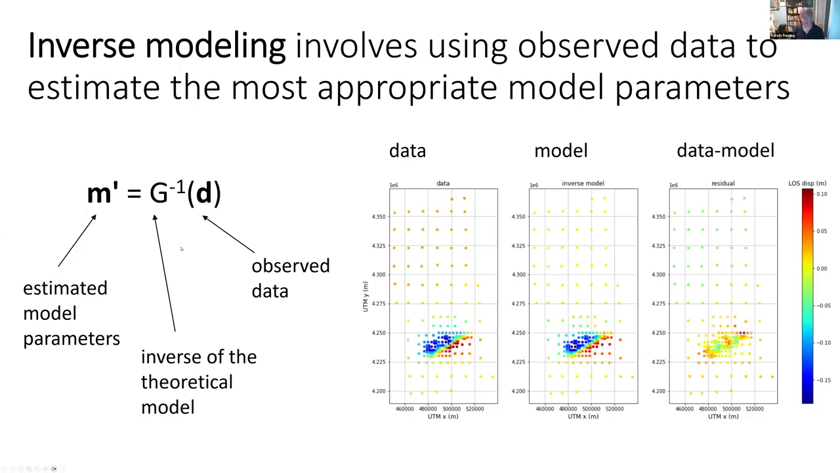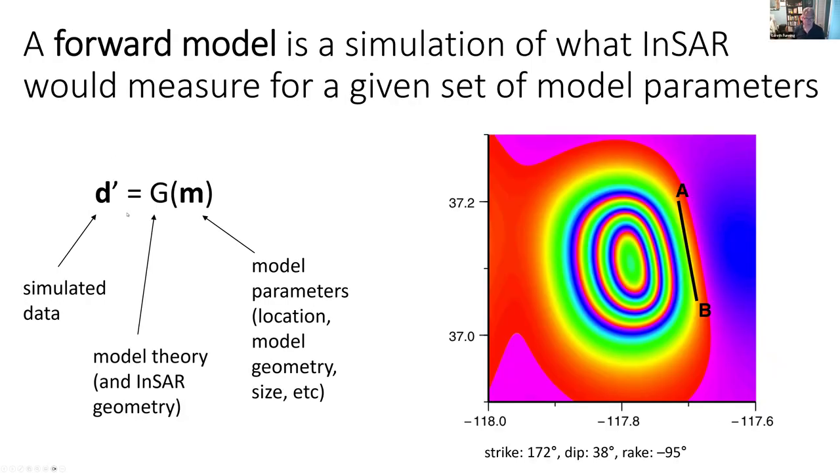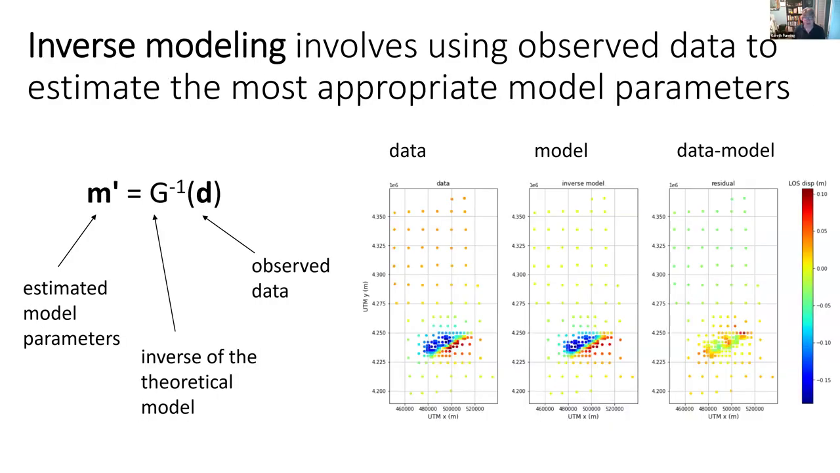So this becomes an inverse model, where now you know the data and you infer the model, whereas in the forward model, you know the model and you calculate something like the data. And so, in inverse modeling, what you're trying to do is to match the pattern based on the set of model parameters that you solve for.